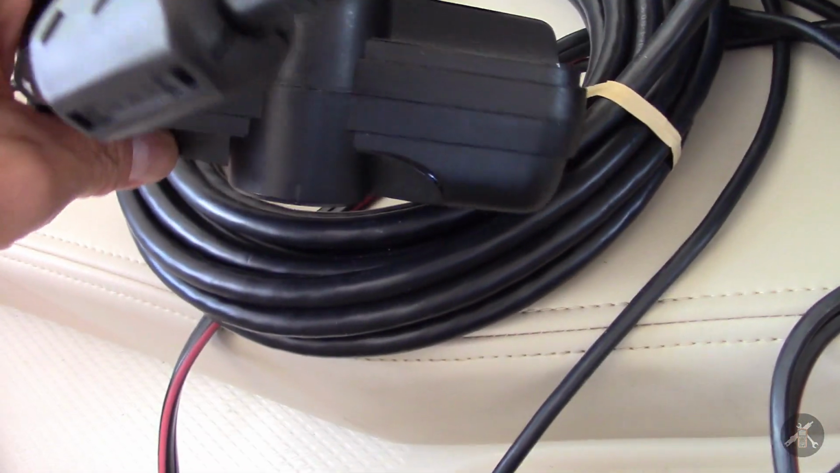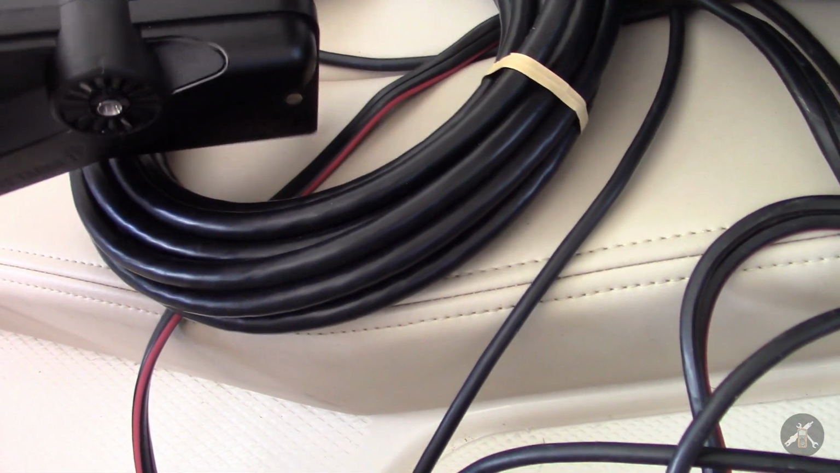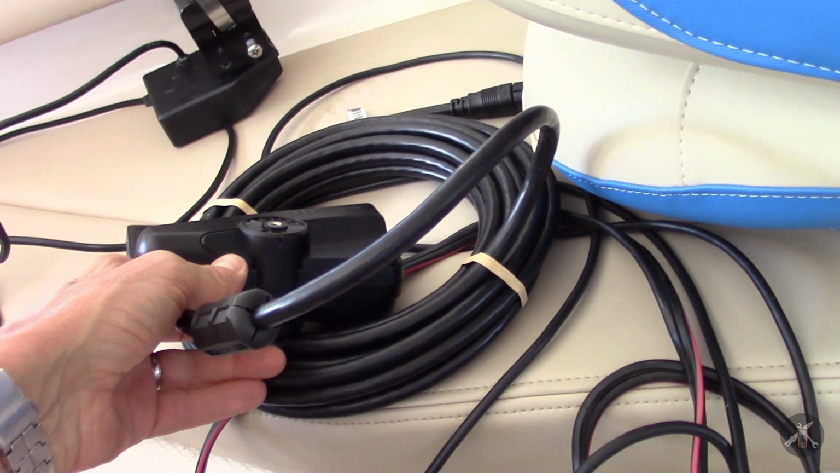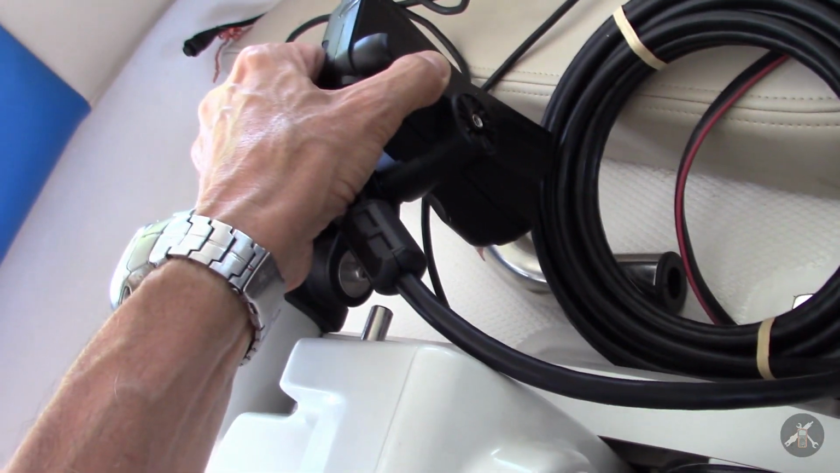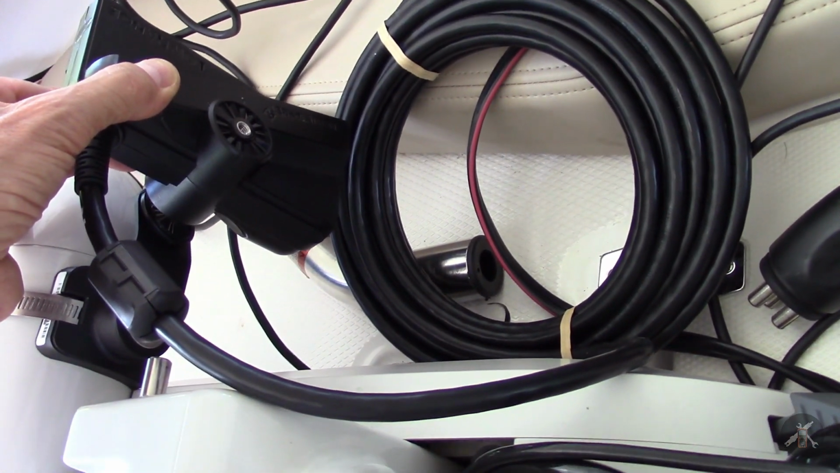Alright, it's got some alignment marks on it. I don't know which way is up, so to speak. Let's see if it... The hook makes it appear that this would be the right orientation with the cable off to the left-hand side of the motor.